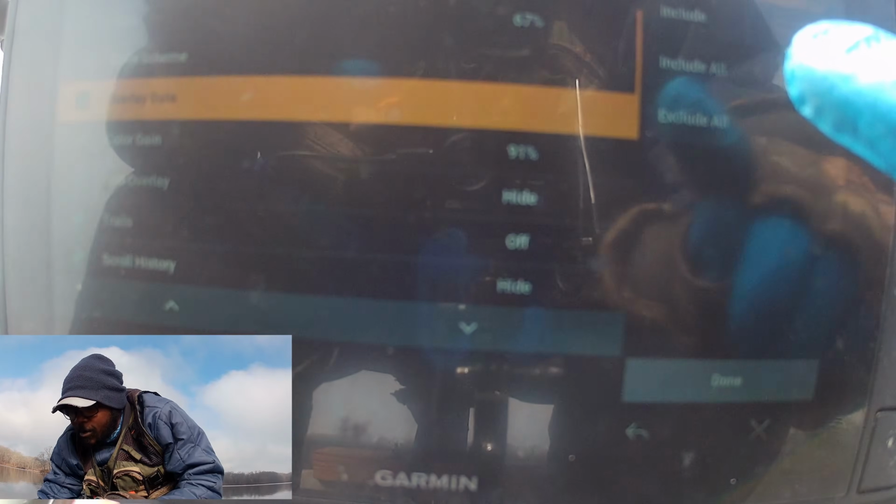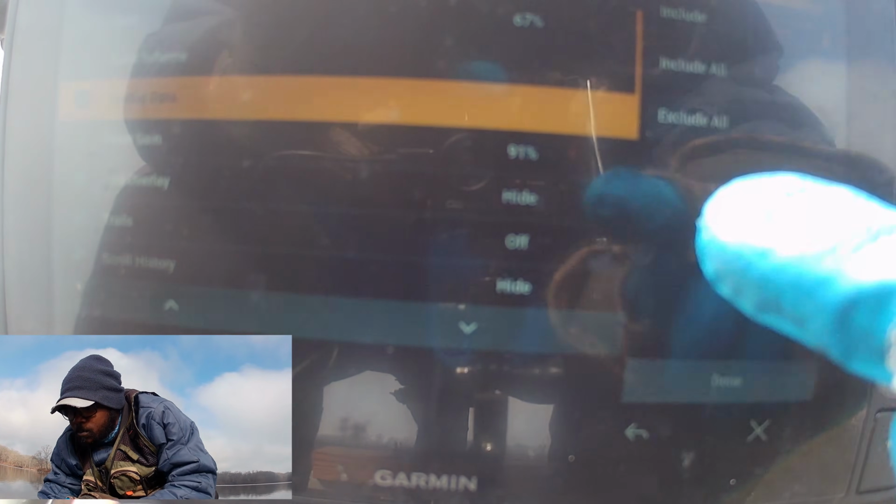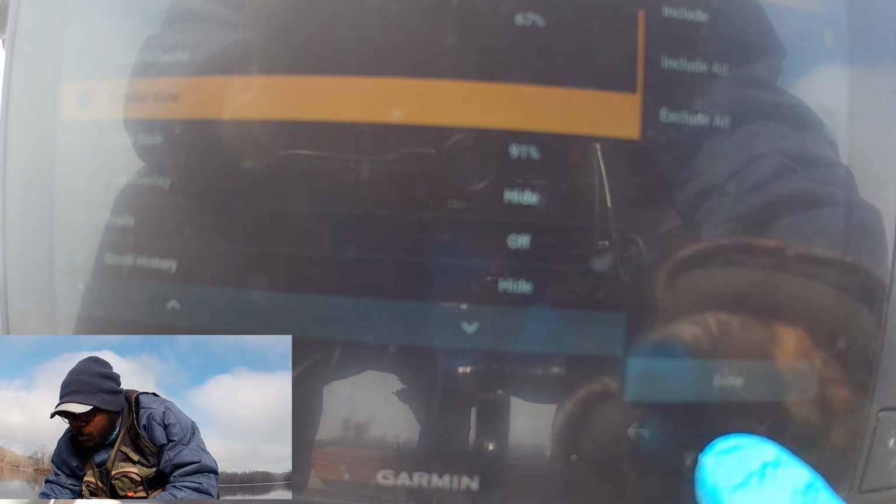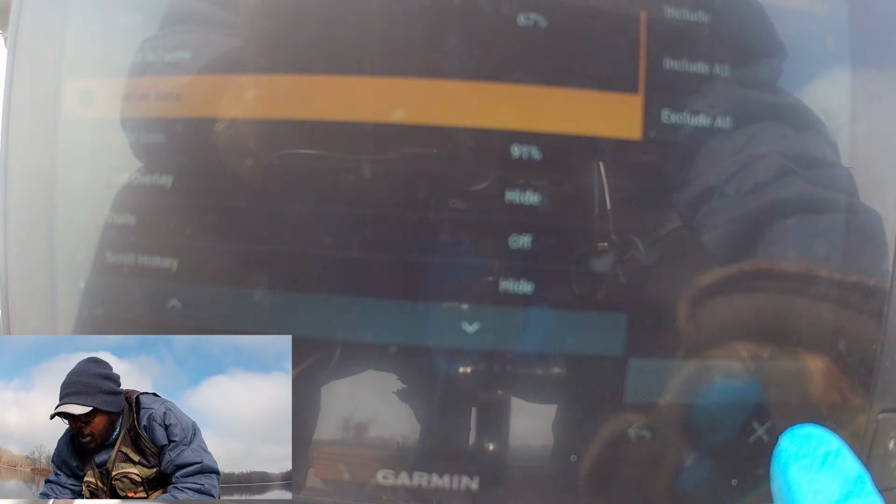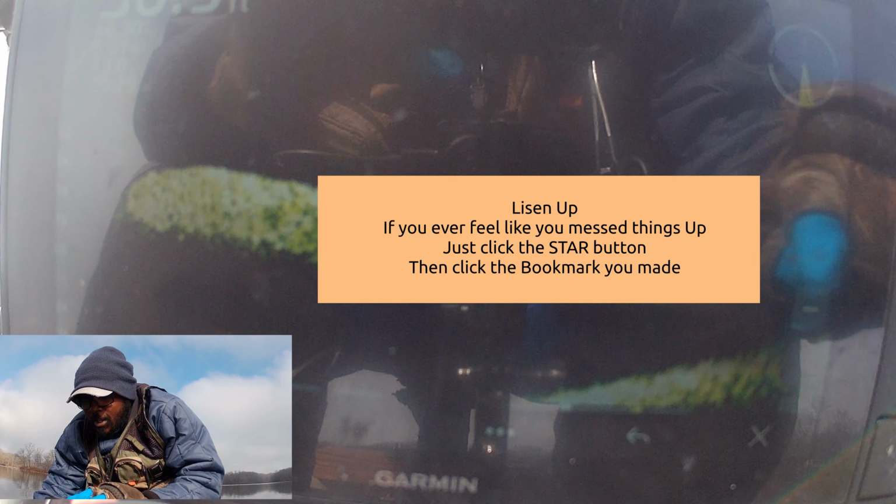They are now saved as long as you select include all. Right? Include all, yes, include, and then hit done. Okay, successfully saved. Right? No Can Tell. Boom. Save project.